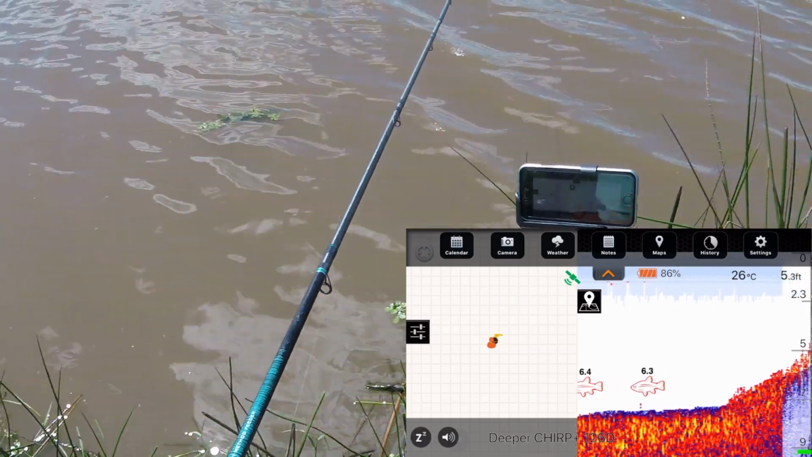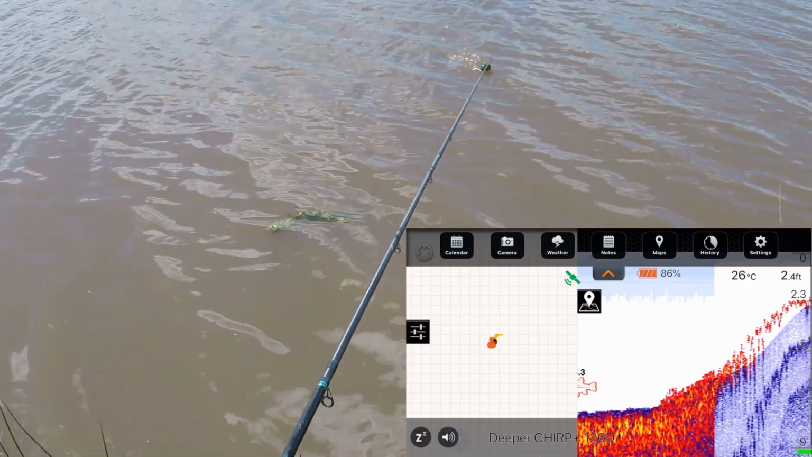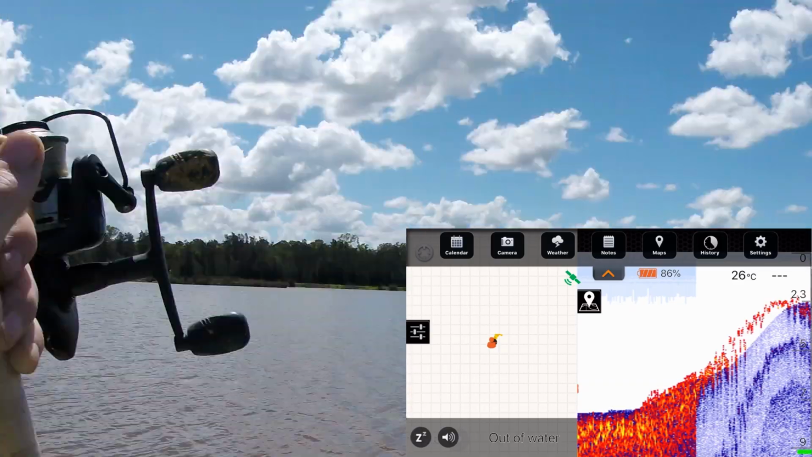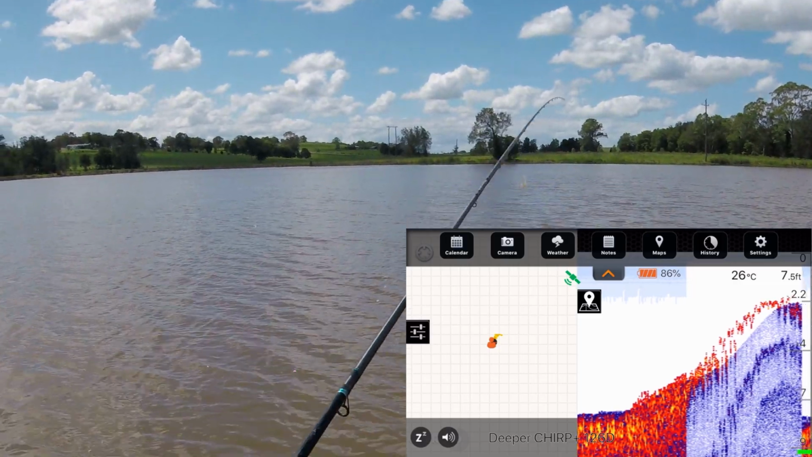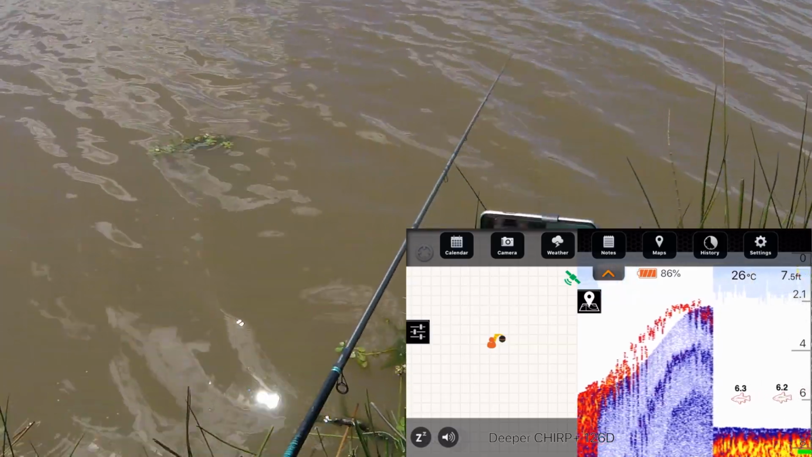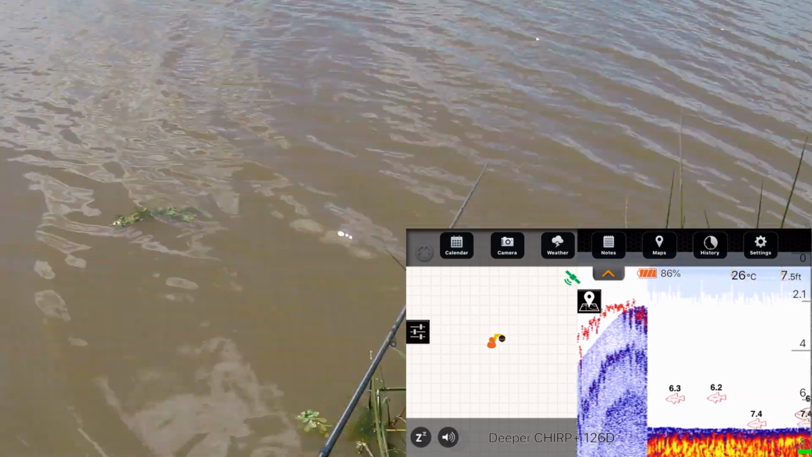I could just have it set too sensitively, but it is quite good for giving me the depth and also the contours of the bottom. I'll do one more cast off to the right. Bit worrying casting £200 or £300 or $200 or $300 worth of kit into the water, so if I lose it you'll probably see Morris doing the filming and me going for a swim.